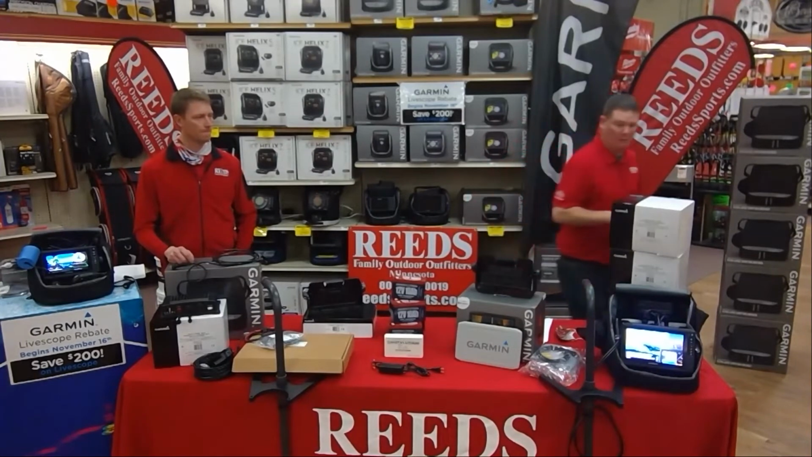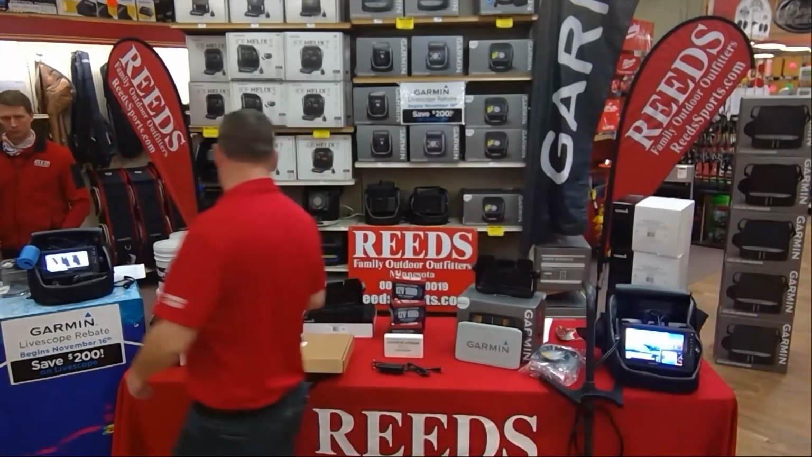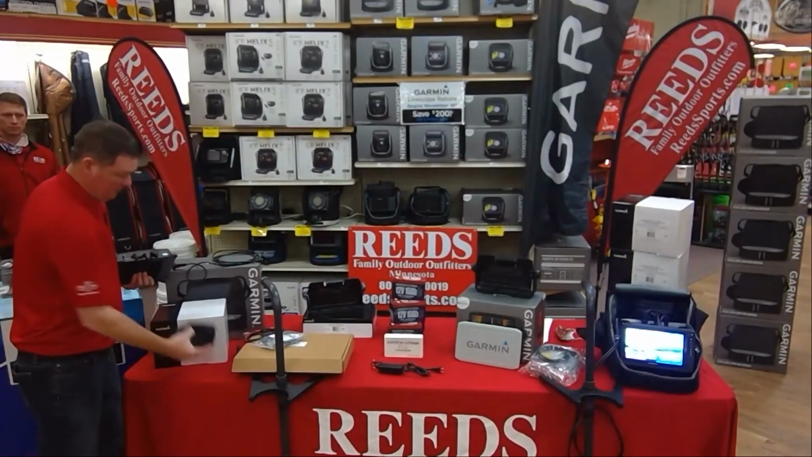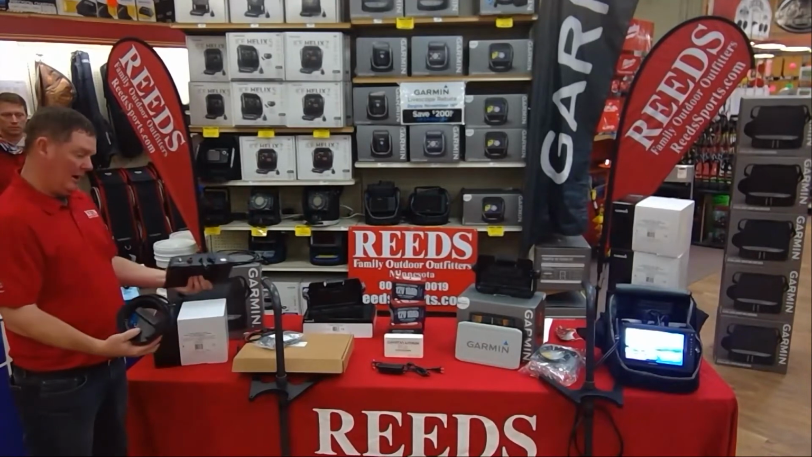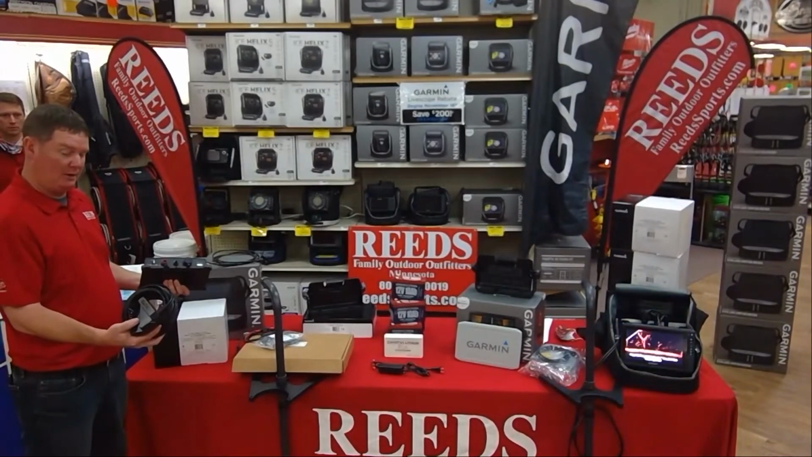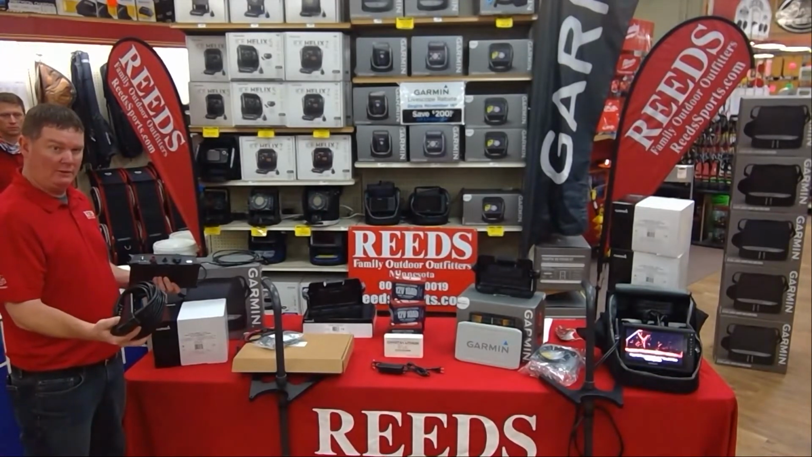What we do is then we bundle your parts and pieces together. That second component is your Livescope and your Livescope transducer, and obviously your black box. That's coming with all your parts and pieces and your cables to connect that to your 93 as well. That transducer will come with a trolling motor mount or a transom mount, so it's ready for your boat in the summer as well.